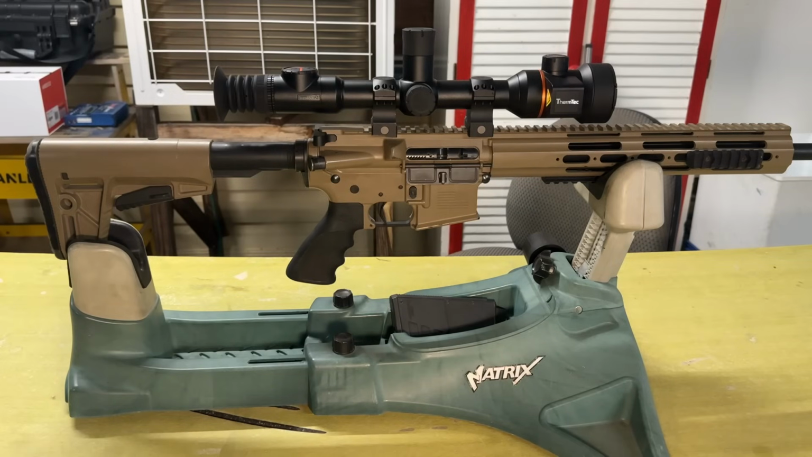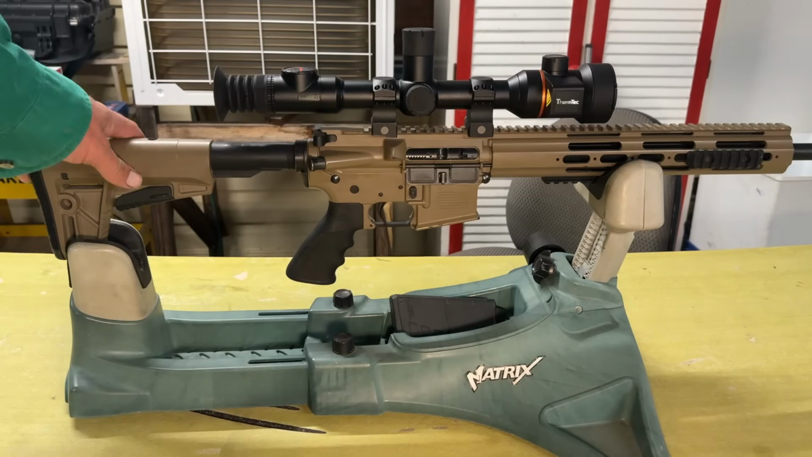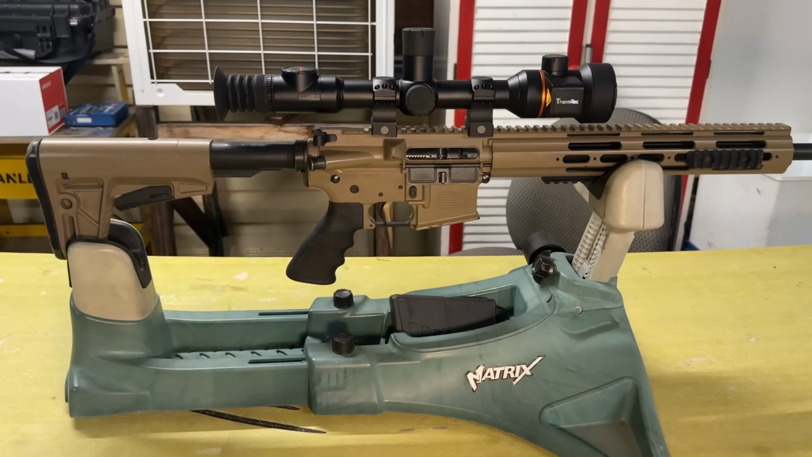I want to take it out and shoot a few rabbits. There's been a few rabbits getting around again now, so take it out and get a bit of meat for the dogs. So anyway, we've got it mounted on here. We'll take it out into the range and do a bit of shooting, sighted in.